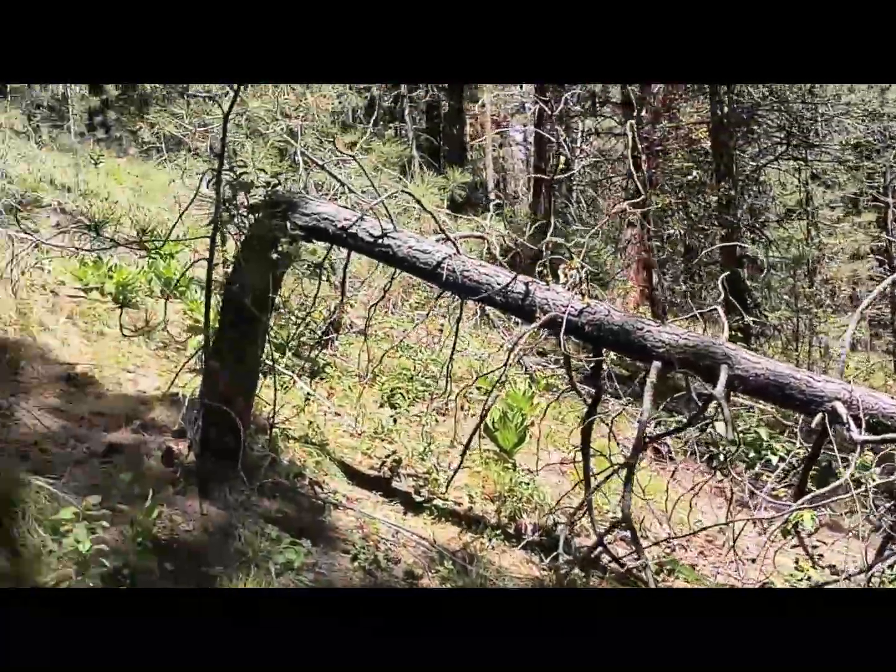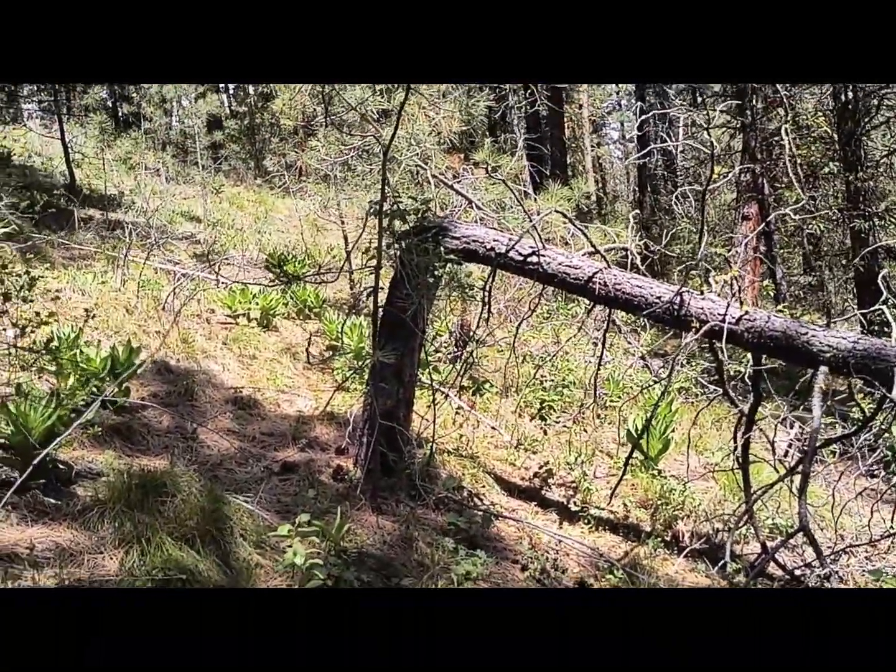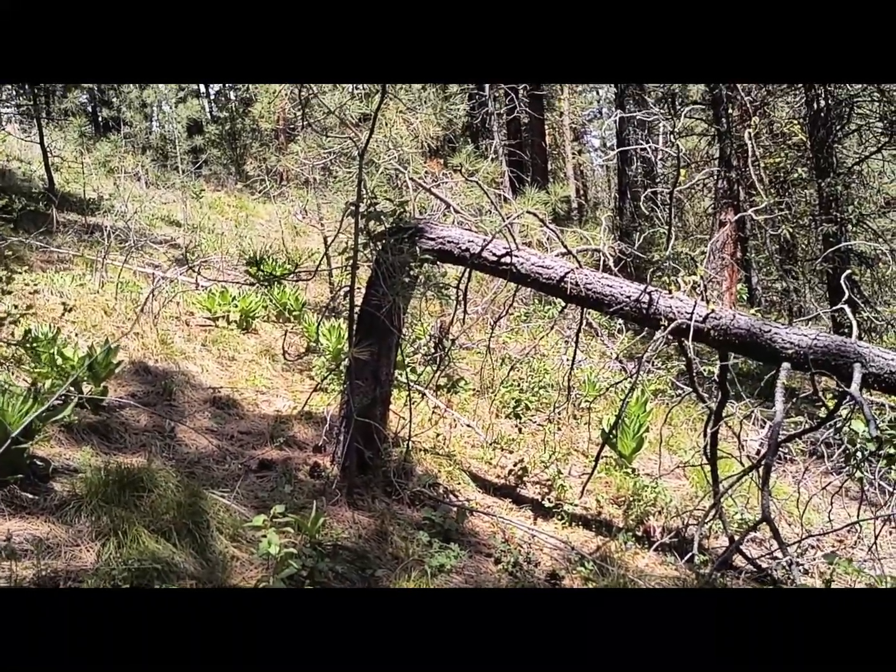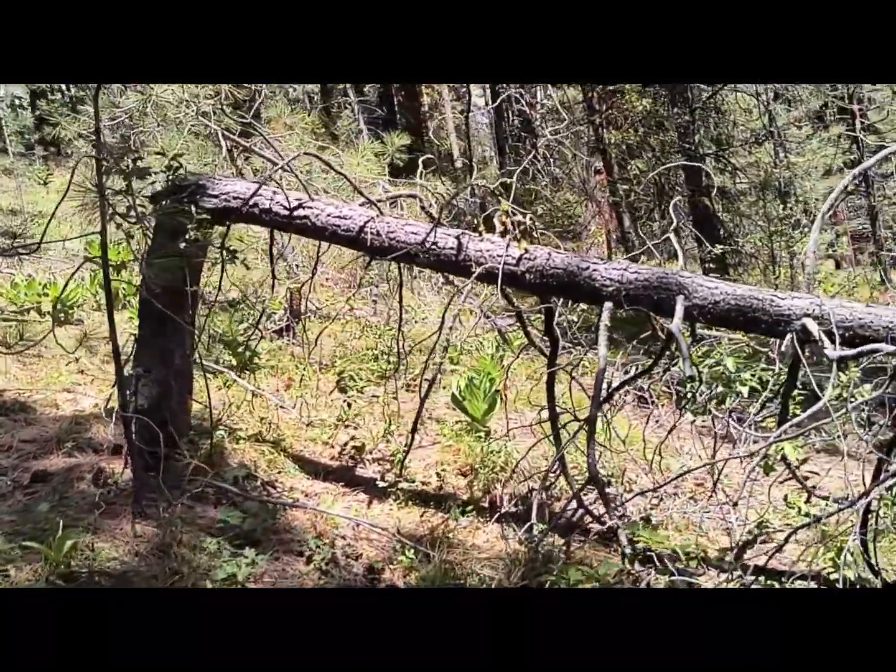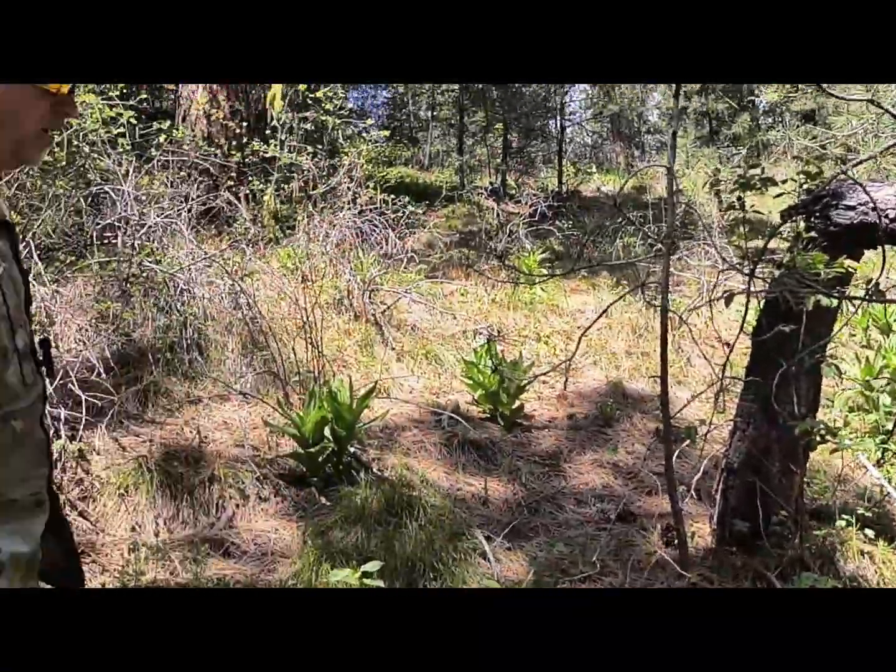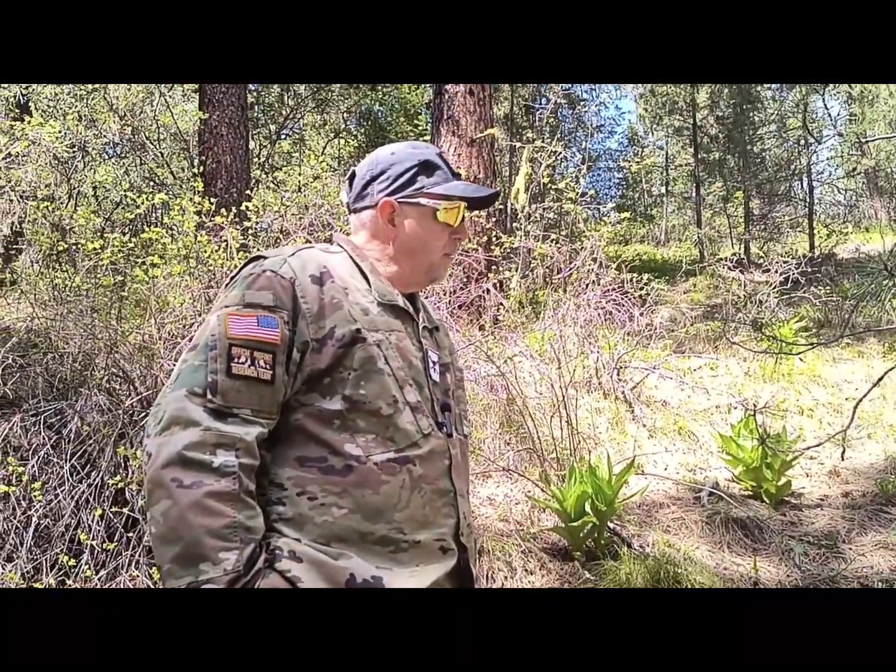As you can see, broken off in the middle, which makes me think there would be a pretty large animal in here to push that over like that without uprooting it. You would think if Mother Nature were to do this, the entire tree would be uprooted. Now, it could also be like a warning of, hey, don't go past this.